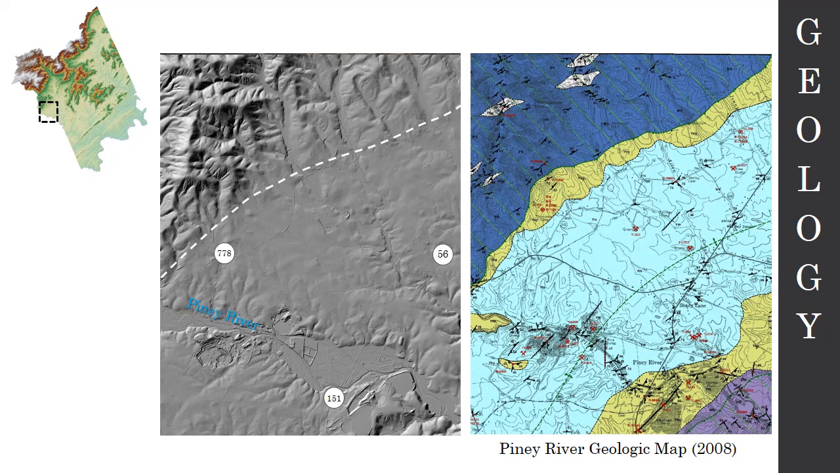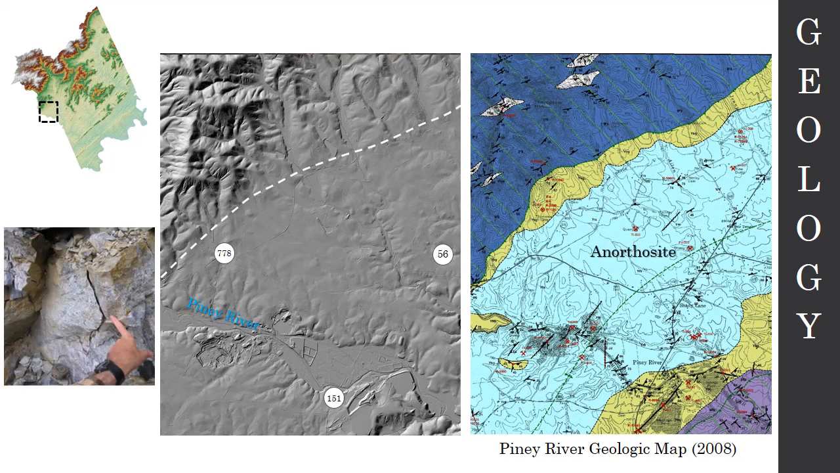And this light blue unit is a rock type called anorthosite. Anorthosite is an intrusive igneous rock that is composed of a lot of feldspar, like 90% feldspar, and that's what gives it the light color that you see over here. It's got so much feldspar in it. Now, the rocks that are in this dark blue area are essentially granitic rocks that have been metamorphosed. So they are composed of quartz and feldspar and biotite and a few other different types of minerals. But the anorthosite is a lot of feldspar.